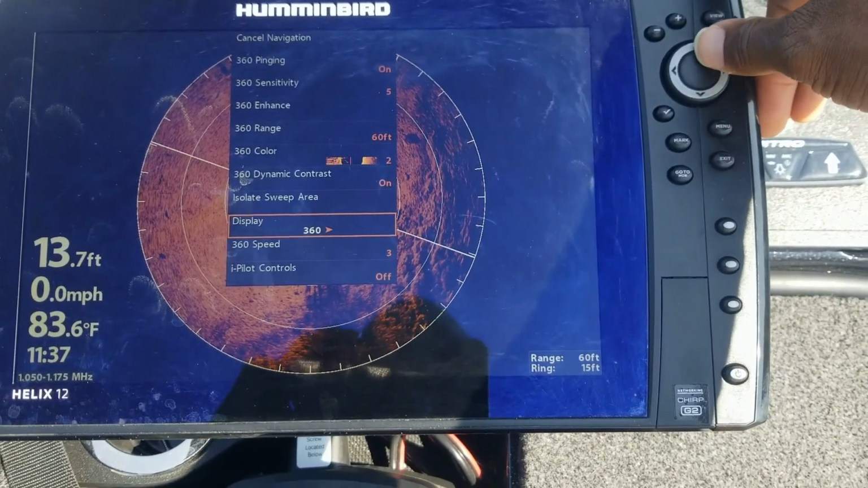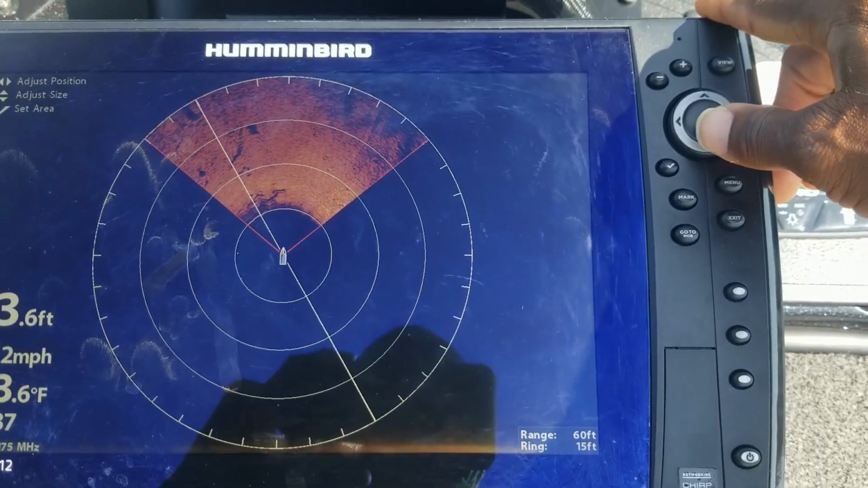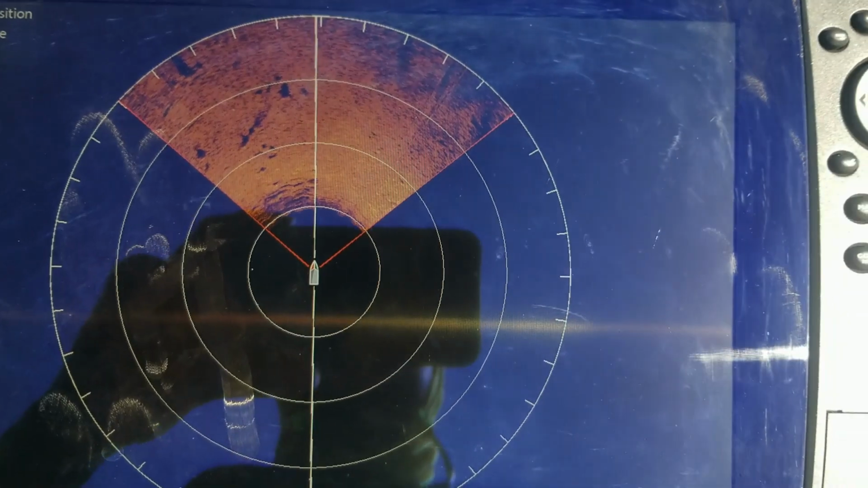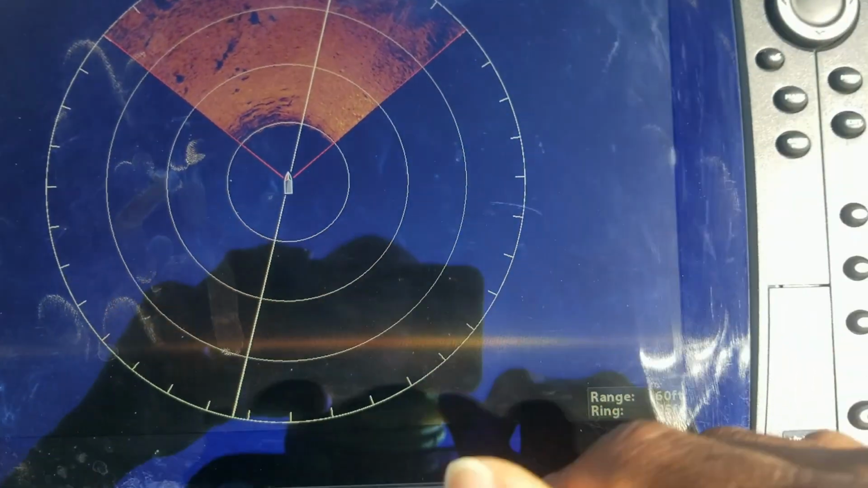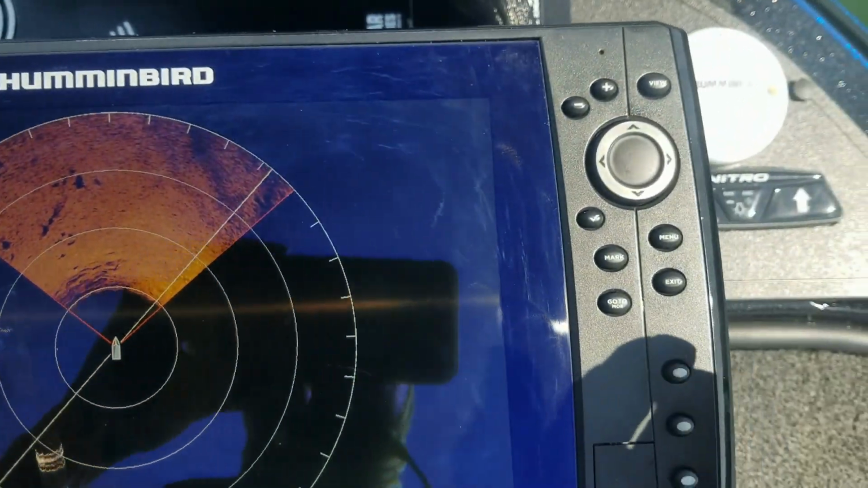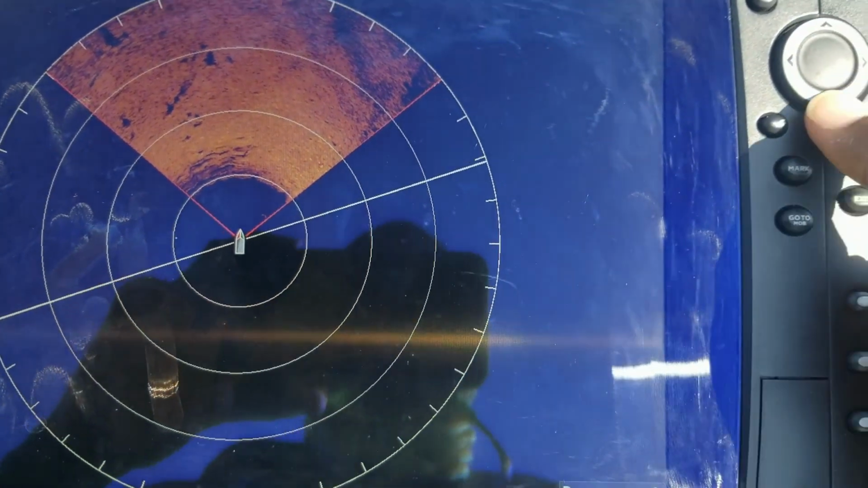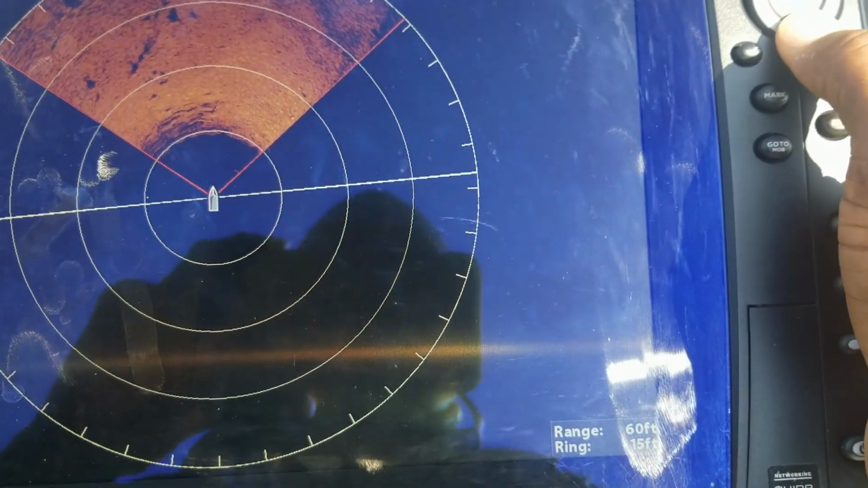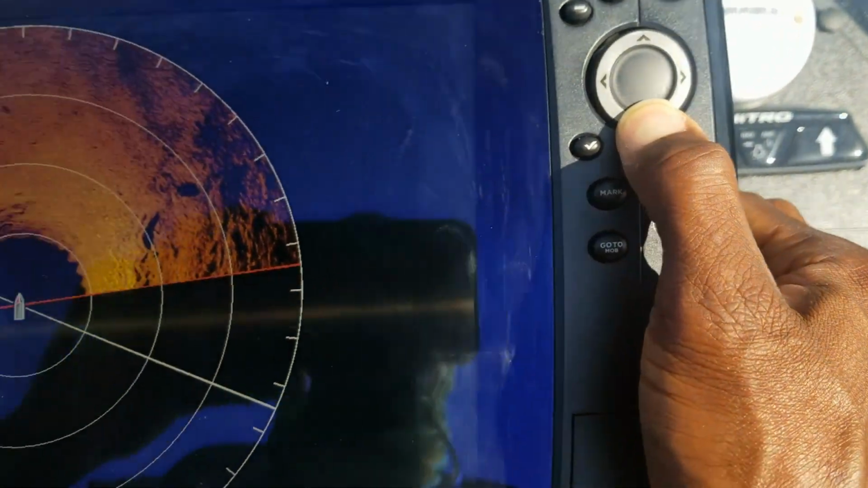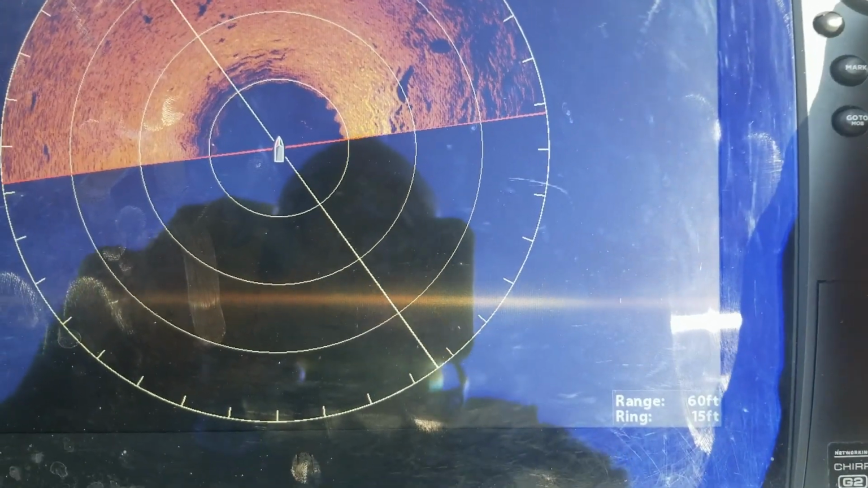All right, so I exited back out of there. Now let's check out isolate sweep area, because this will allow you to focus more on the area that you want the 360 to aim in. So basically that's where it'll default to, set up that way. And to make it wider or more narrow, you just use the up and down arrows on here. So there we go. So you can see it widening out, and all I'm doing is holding that down arrow, and that'll widen it out all the way to half screen, and it'll pretty much stop once it gets to half screen.